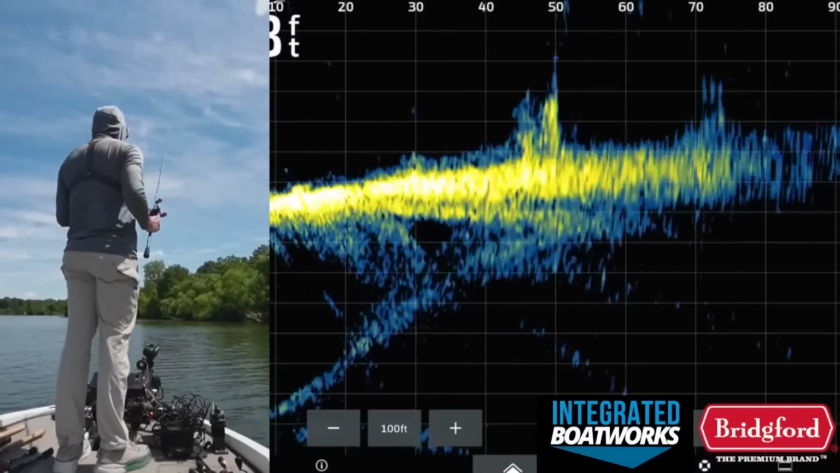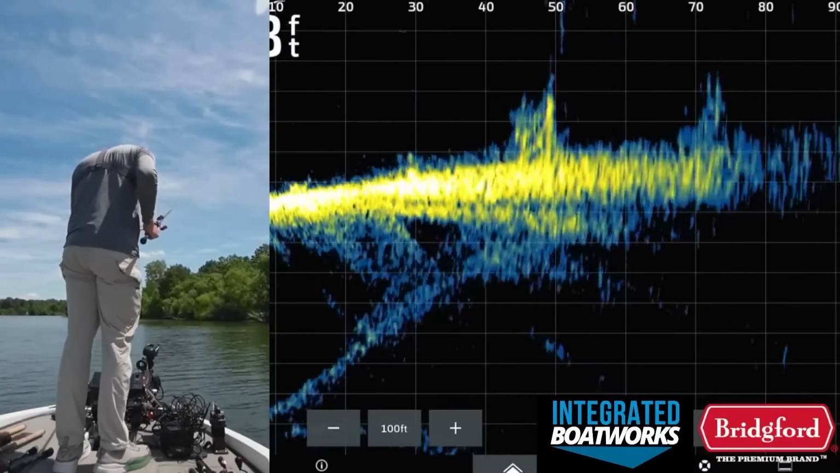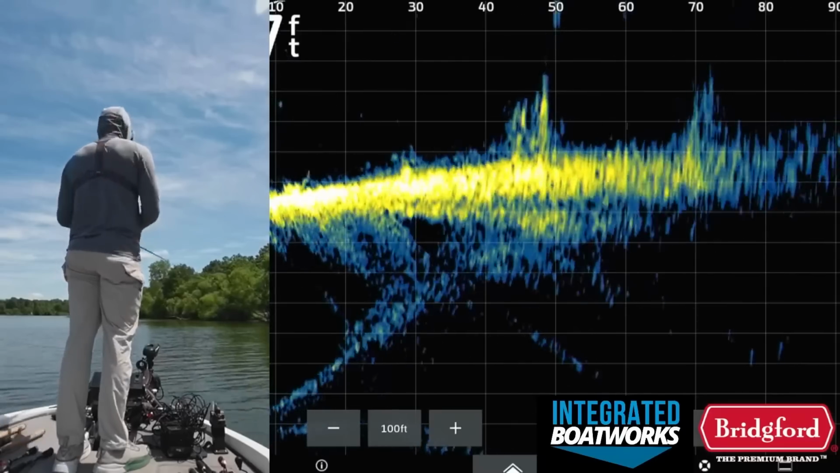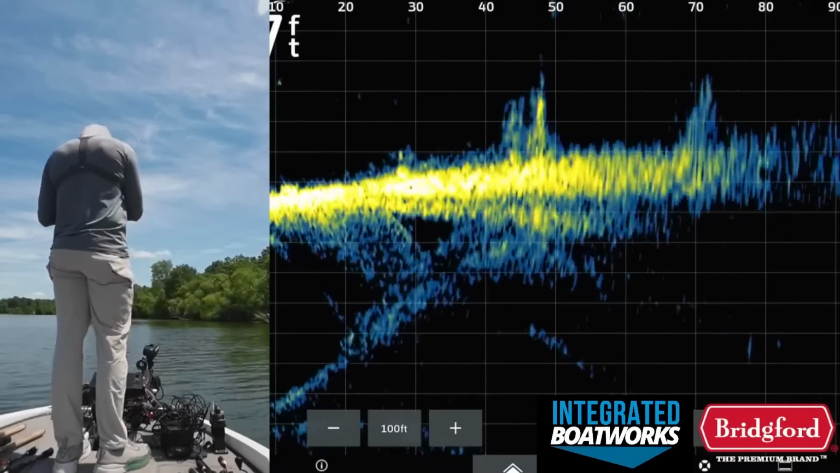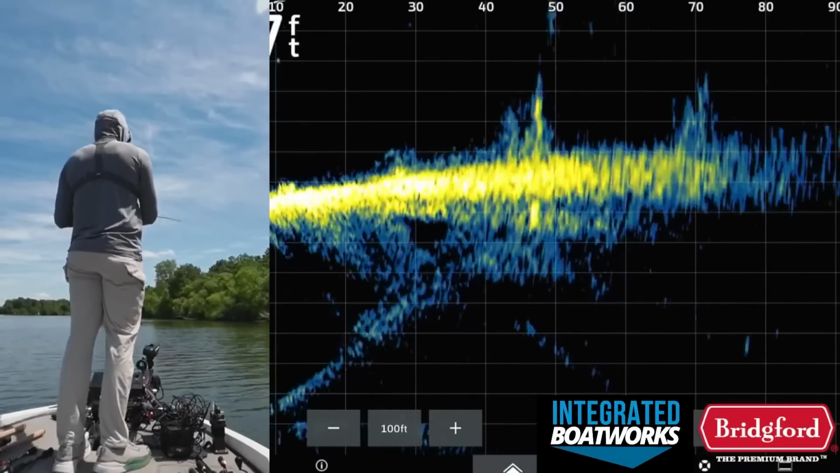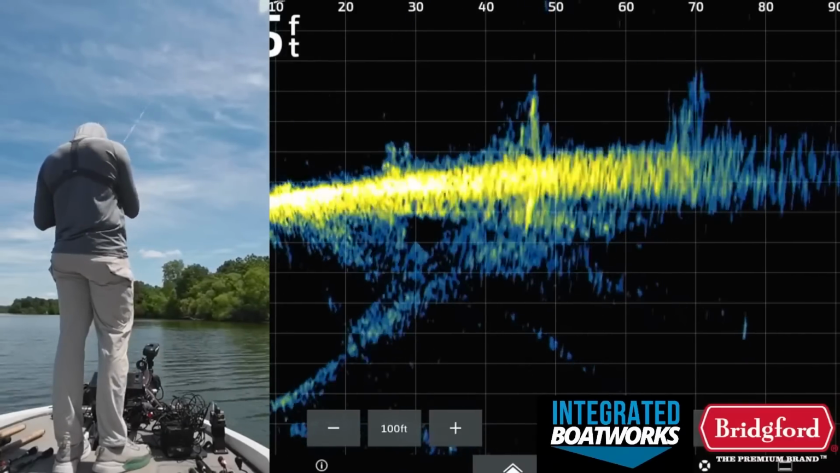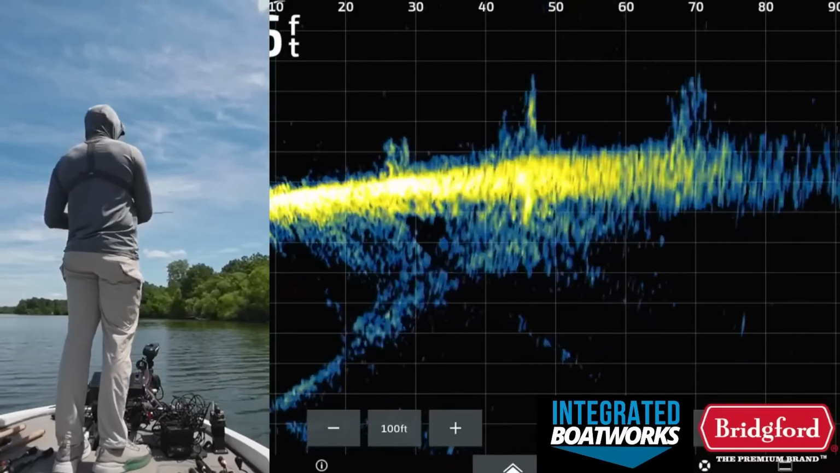Another pile over here. There's a bunch of piles. I just keep firing on them, hitting as many as we can. So I think at this point, this is like my 7th pile I fished in like 20 minutes.